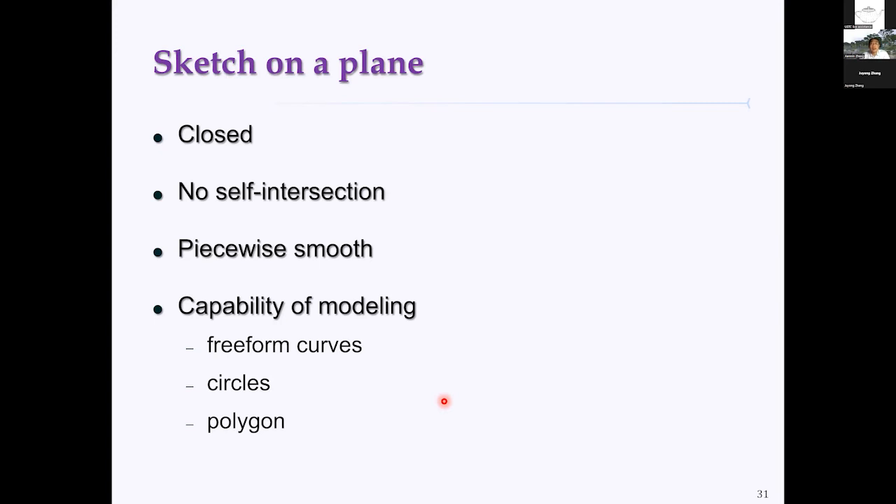Here you have to trade off complexity and reliability. The sketch should be a closed curve and should have no self-intersection, because otherwise it makes the situation very complicated.